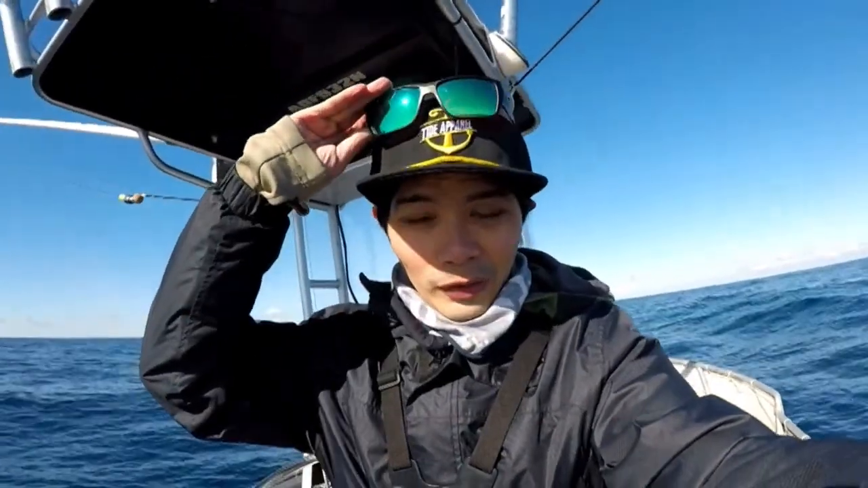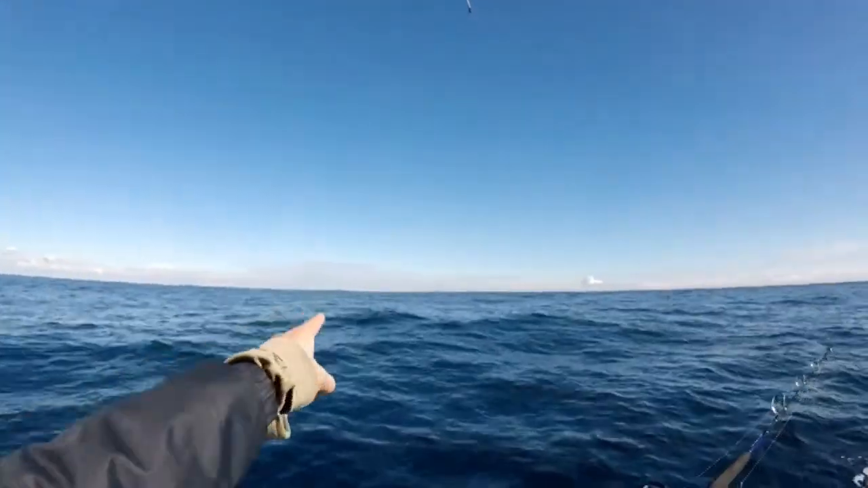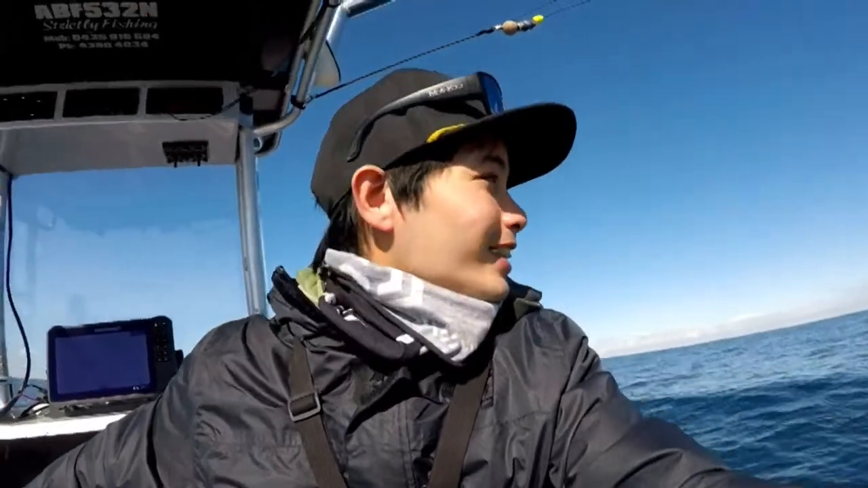Alright guys, looks like we just got the one run on the troll. So we're going to try something different. We're going to head over to Browns and do some deep dropping now. As you would expect, it looks pretty busy down at Browns. As you can see over there in the distance, there's a mini car park going on. So might have to find our own space on the outskirts.